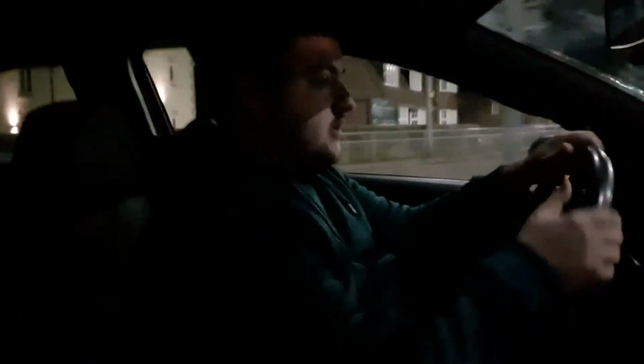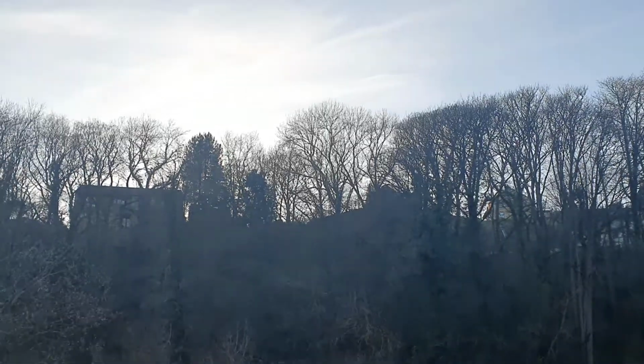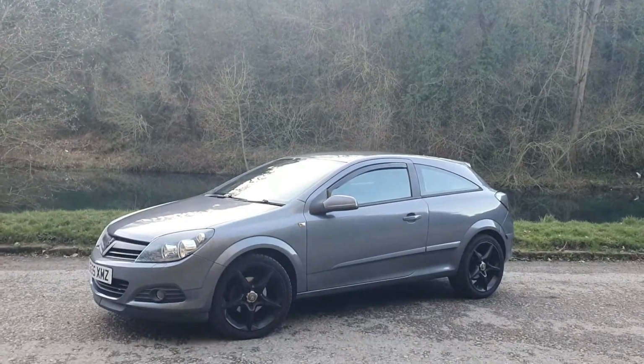But I like it, I personally like it. I think it has character, it has its faults, many cars do, but I think as a first car it's a very good first car, and it's cheap on insurance.